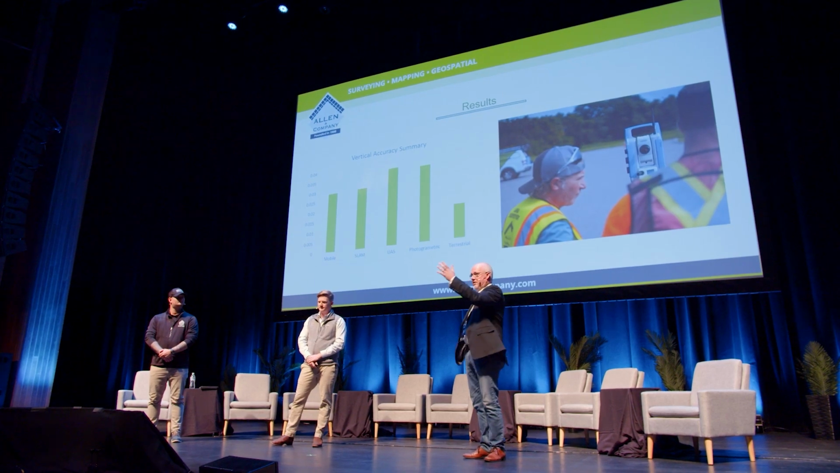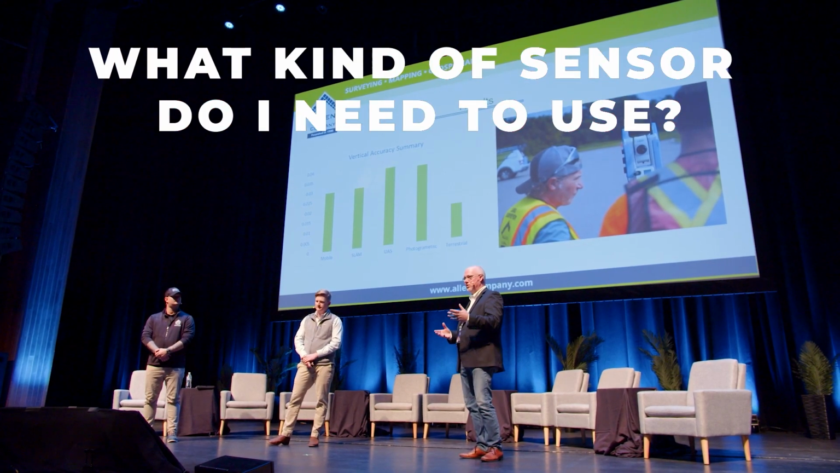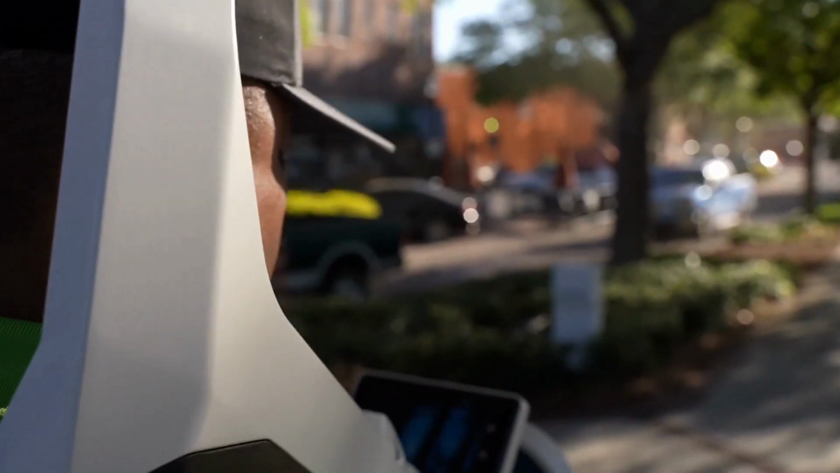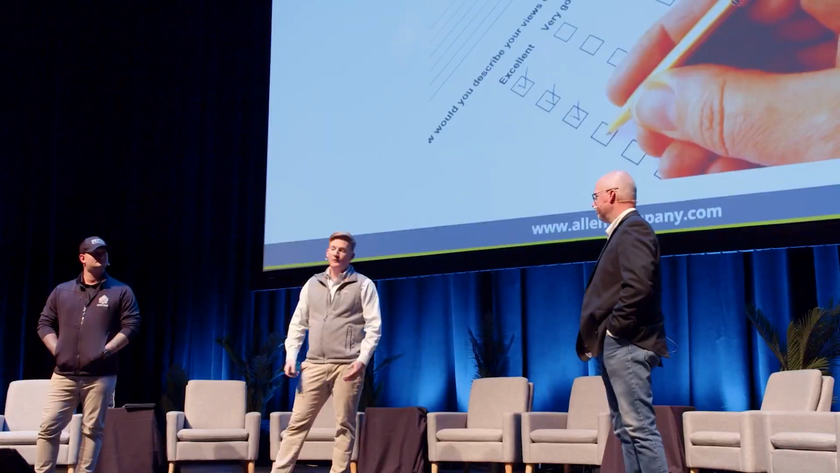For any of you guys that are out here that might be just saying, man, what kind of sensor do I need to use to get this kind of accuracy on this kind of project? Well, they've proved here that you can get fairly good accuracies with any of these sensors if it's done properly. And so getting the data sets in the hands of people that's applicable to what they do is what we want to do.